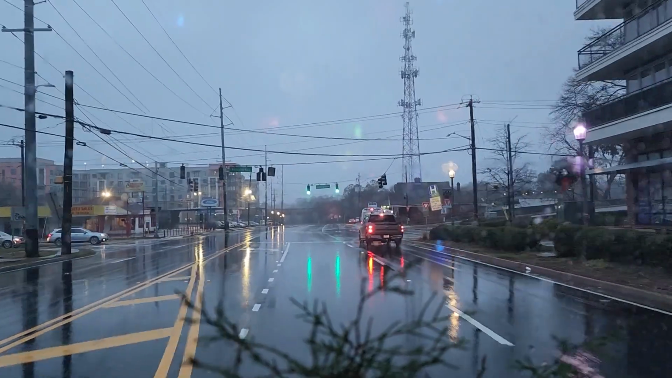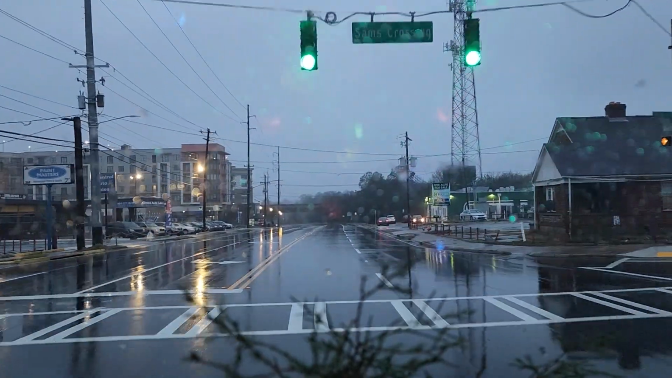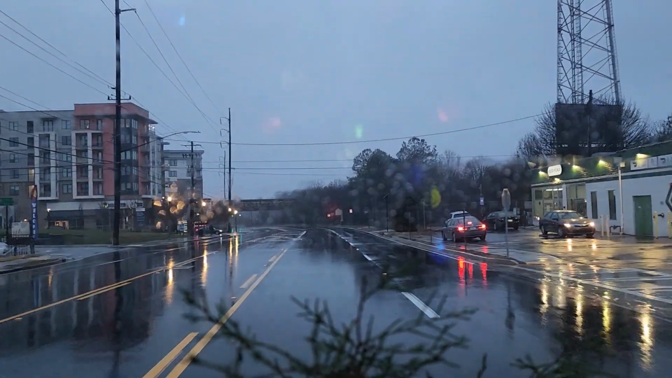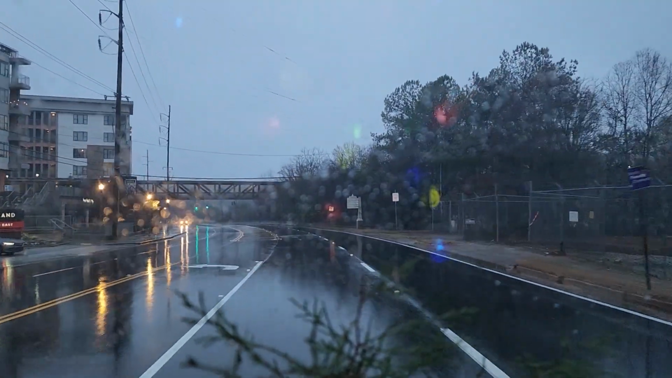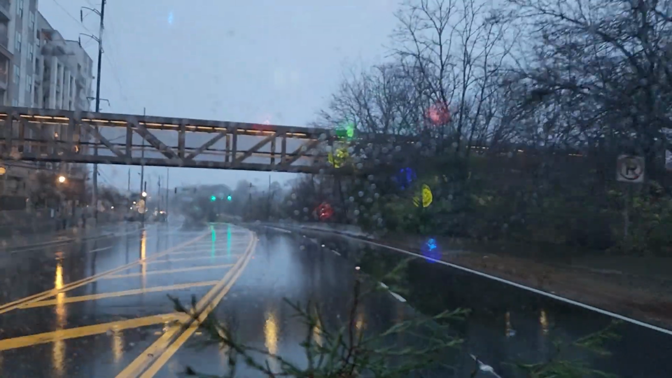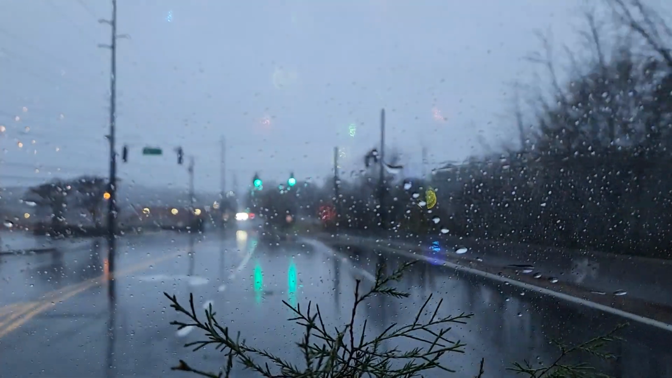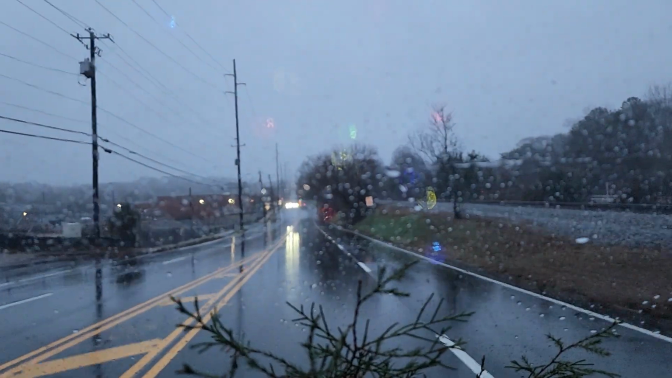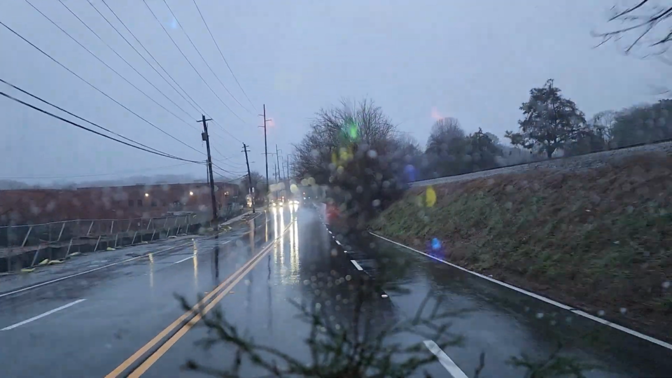Okay, we've got decision time. We're going to turn and head back out to Memorial Drive, or we're going to go through Decatur. Let's sort of skirt Decatur. We will stay on here. We will go out and cut through Kirkwood.